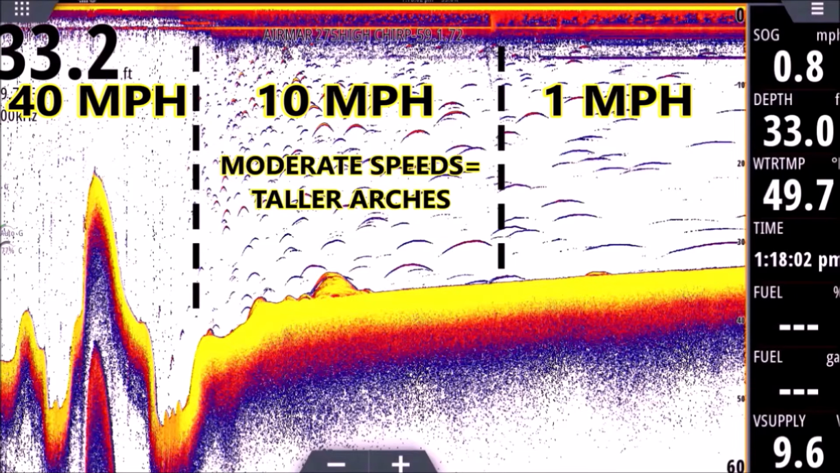So the pings move up the fish, up the air bladder, and down the other side of the air bladder as the transducer moves over those shad. So we'll have to picture the shad are standing still, our transducer is moving over them, the pings are going up and down the air bladder and gives us a nice arch, going about 10 miles an hour.